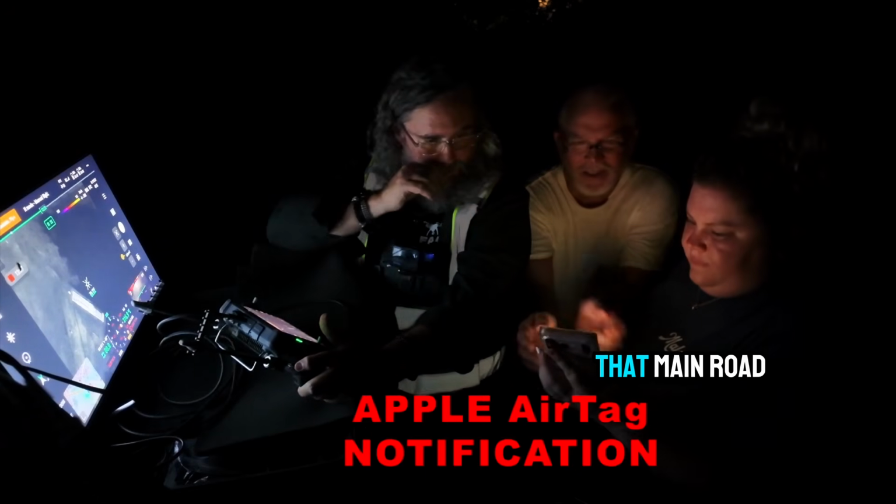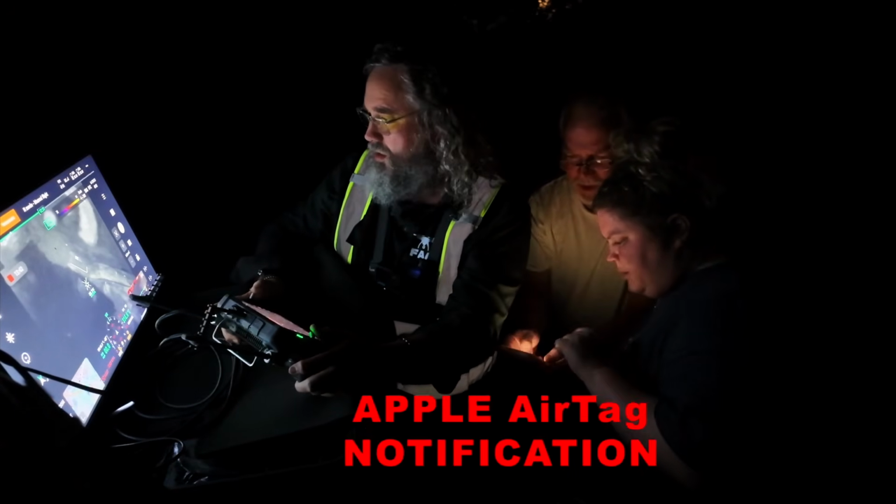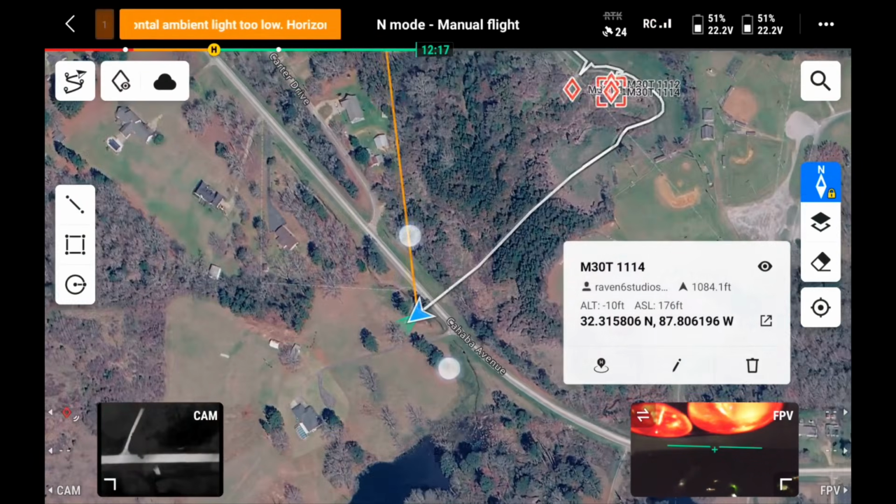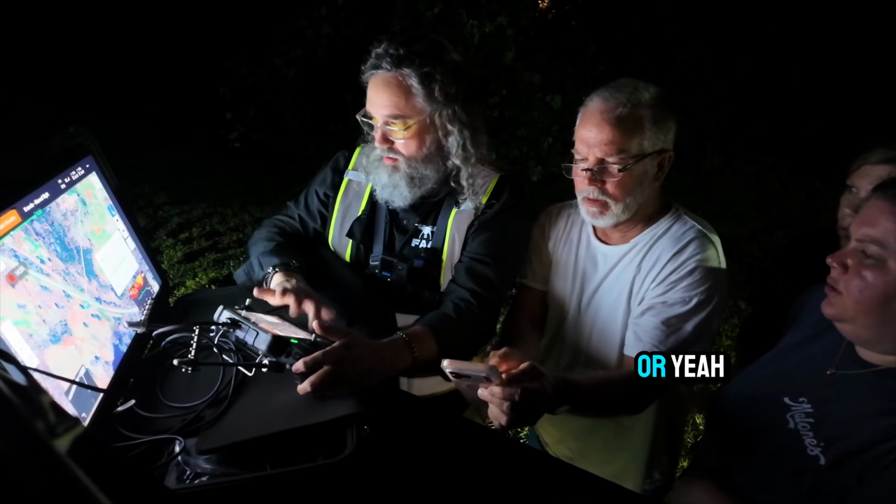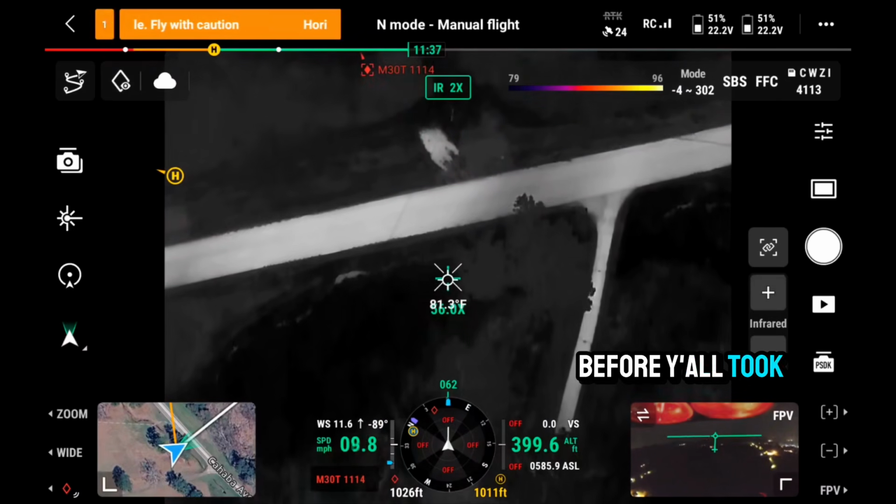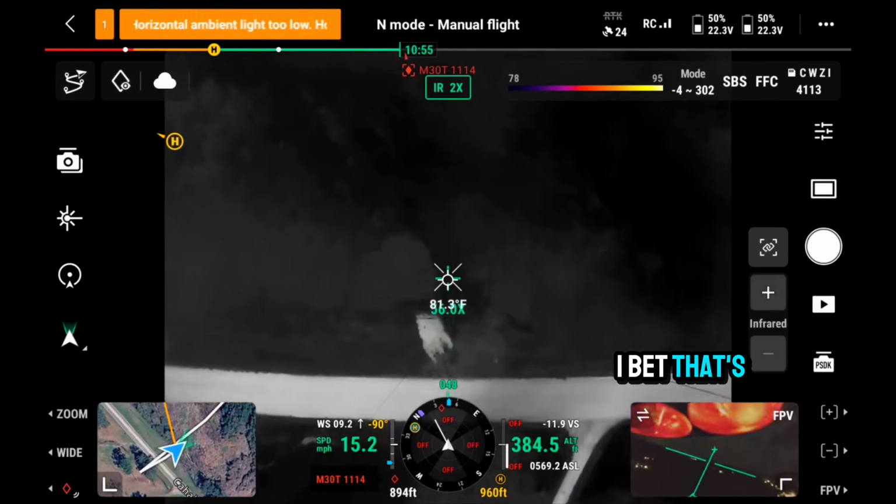Okay, where is that? Main road? Yeah. Let me pull open the map. All right, so there's where the kudzu was, and I'm on the main road. You should be, look, you should be right there. Can she go? Yeah, I just wanted to get a location first before y'all took off. She may have crossed the road. Oh, there's a signature right there. I bet that's her right there.